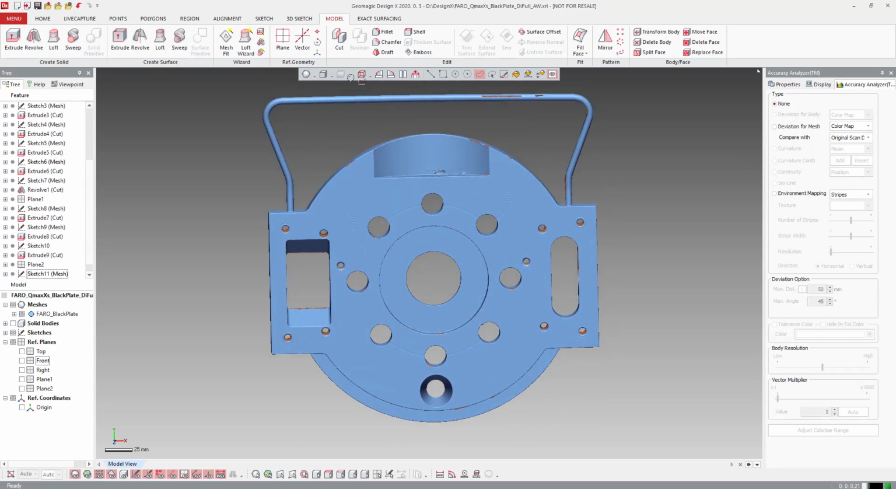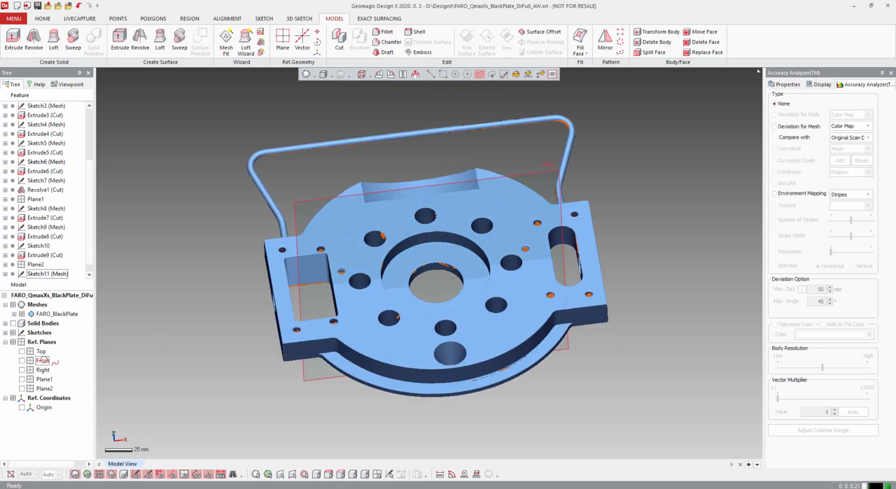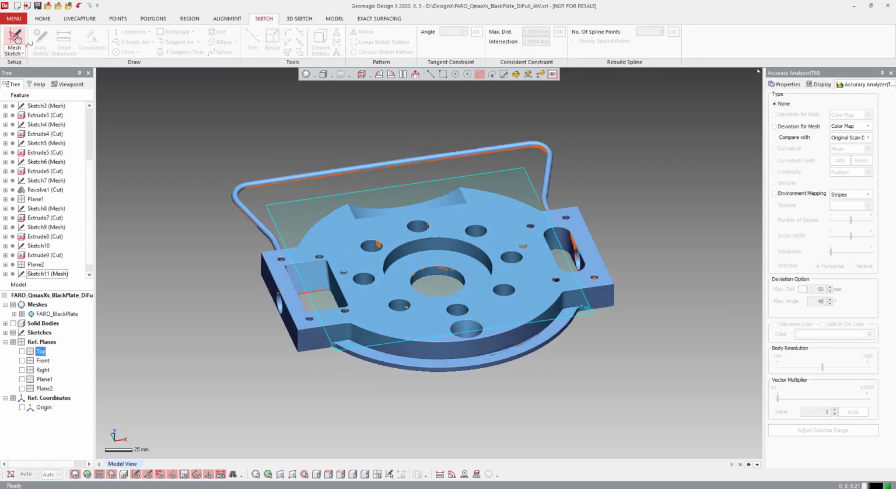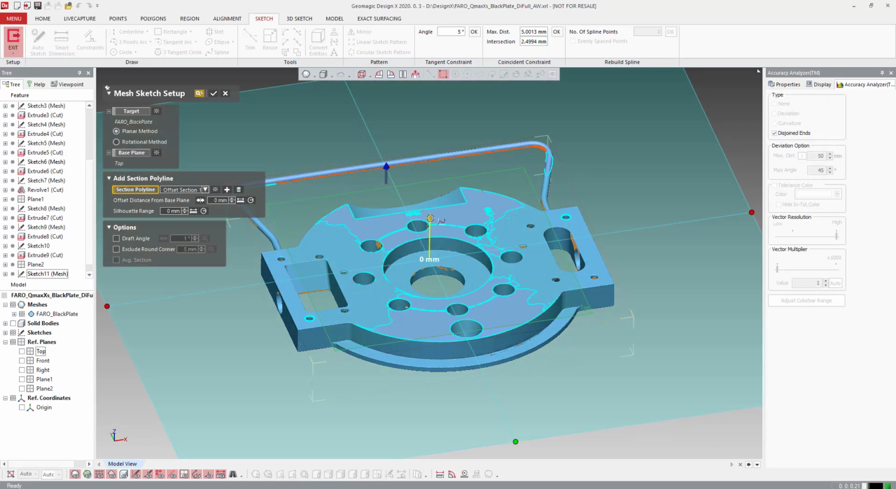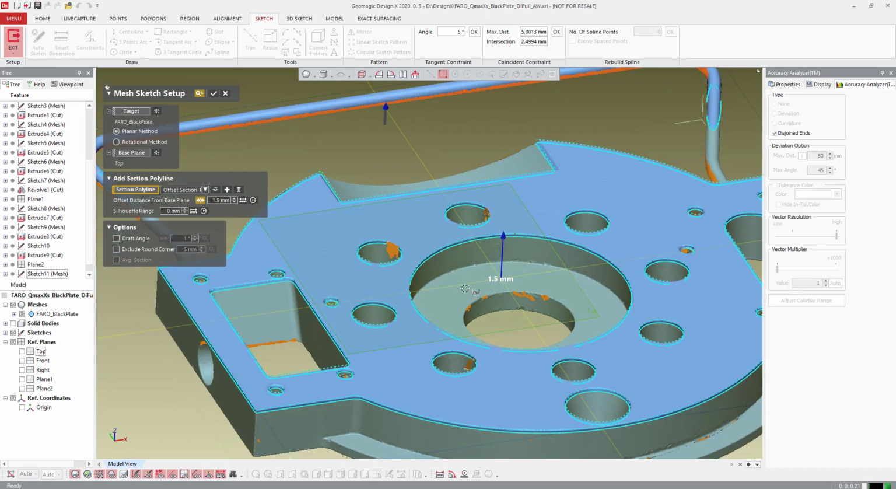They may be different based on how this part is. So if I grab my top plane here, we're just going to do them all as one single setup. Again, we want to get down below any fillet edge here.